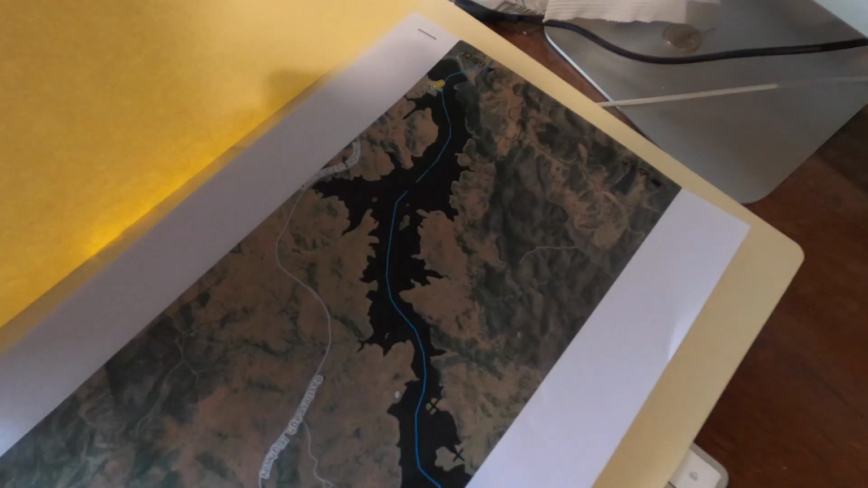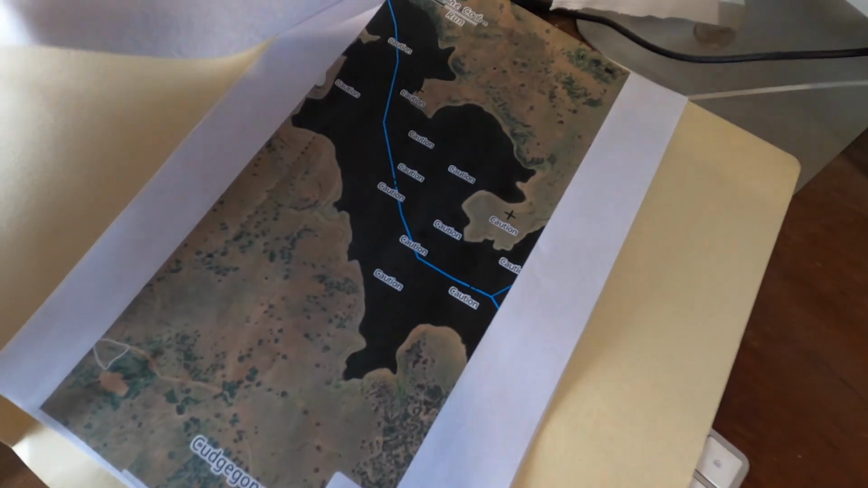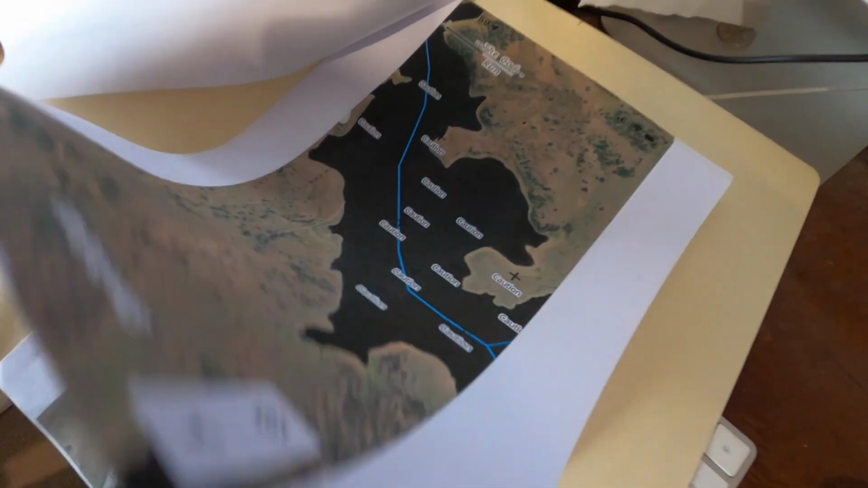I'll also start off a bit of a folder. TFA Windy March 2022, doesn't get much simpler than that. And I start off in that folder with some satellite mapping of the dam. That one comes from Chartered Waters. And from there I take that and I will pick out points.